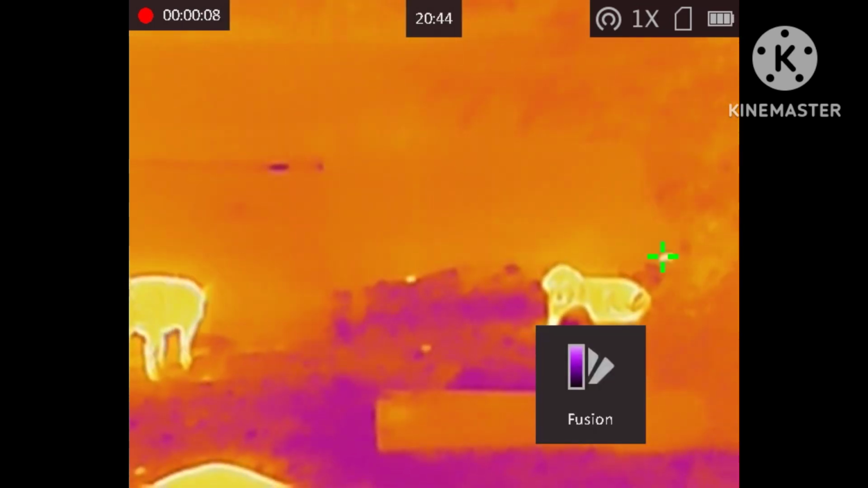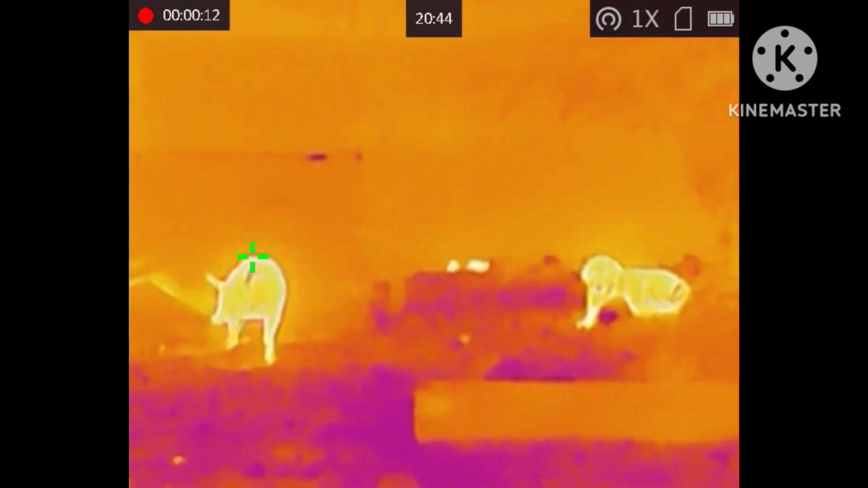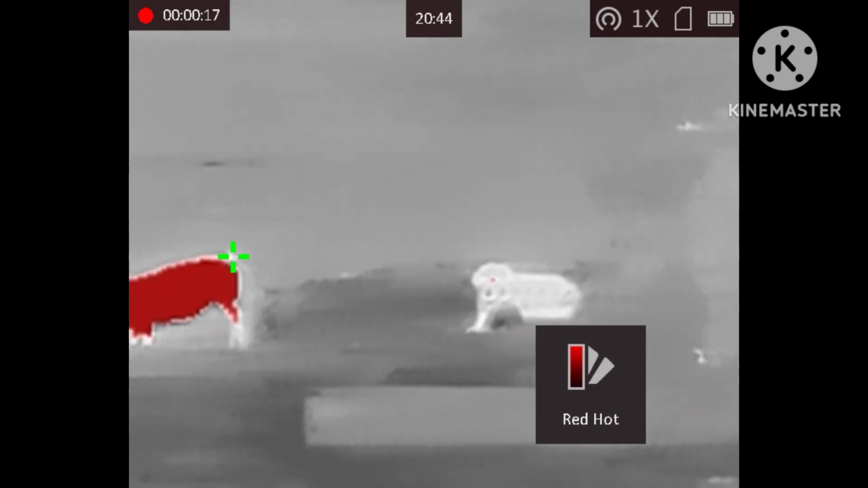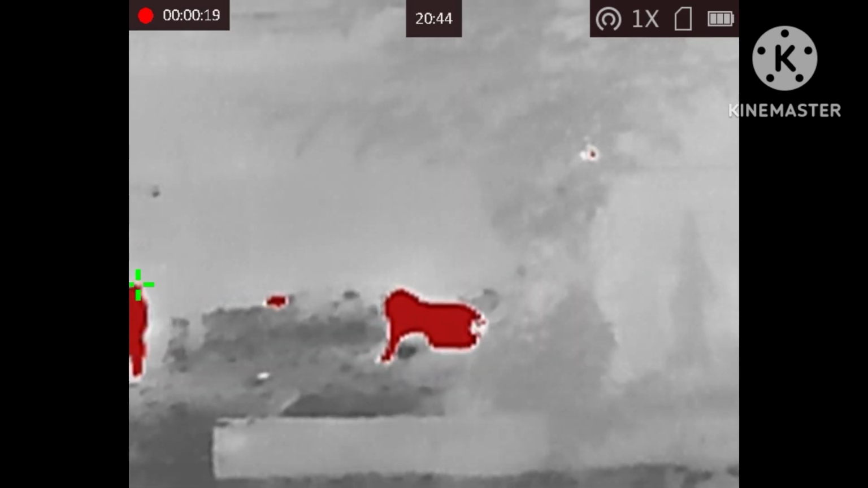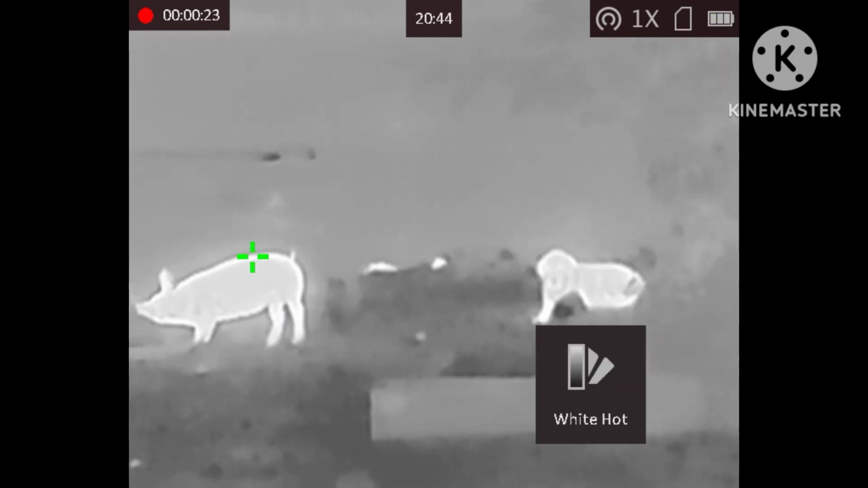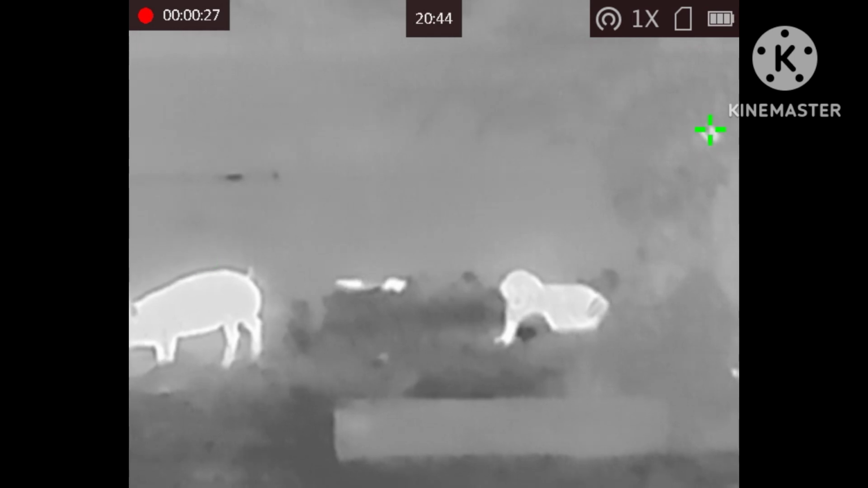So here is some footage from the LE10. It doesn't record audio, hence why you've got me talking crap over it. Now, to the left you can clearly see a pig. To the right you can see the dog that is super chilled out and laid down all the time. In the middle there you can see a couple of rats. I've gone through different colour palettes here as well to show you.